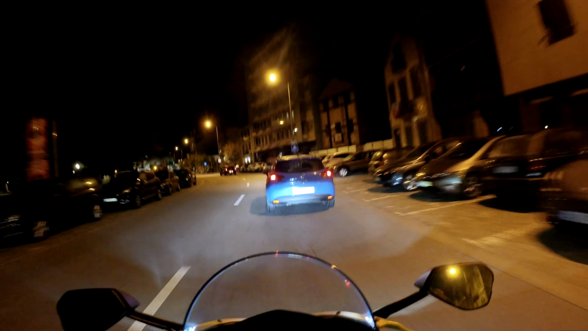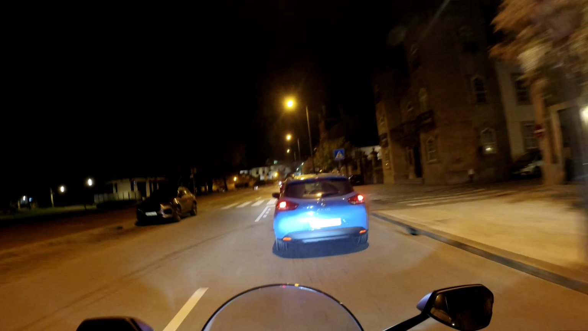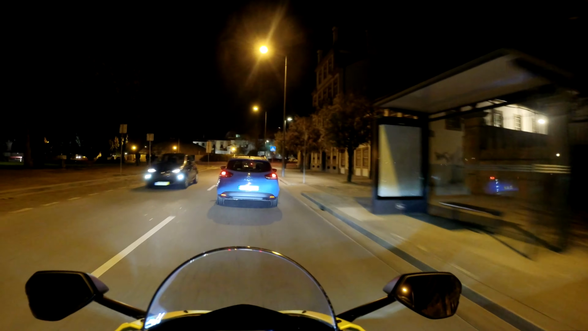We have to be careful with this, because if you are not pulling this bike and you use the quick shifter from first to second, it will not enter the second gear. You need to be pulling the bike, you need to be aggressive. So back to the bike. These are those little things that you learn.